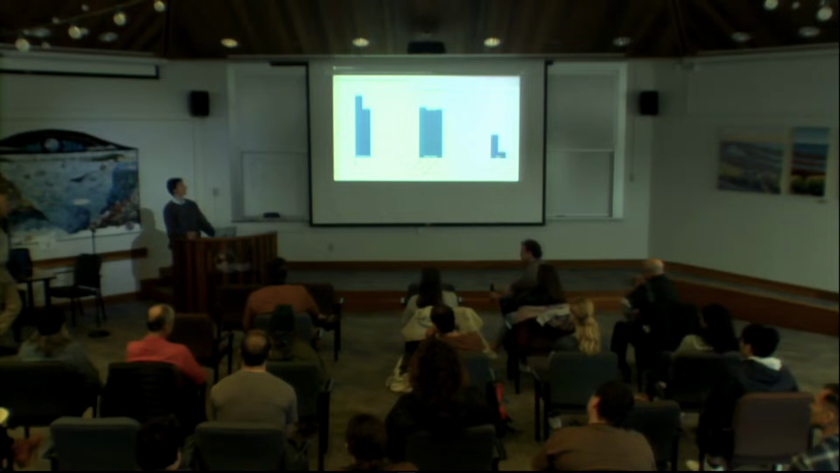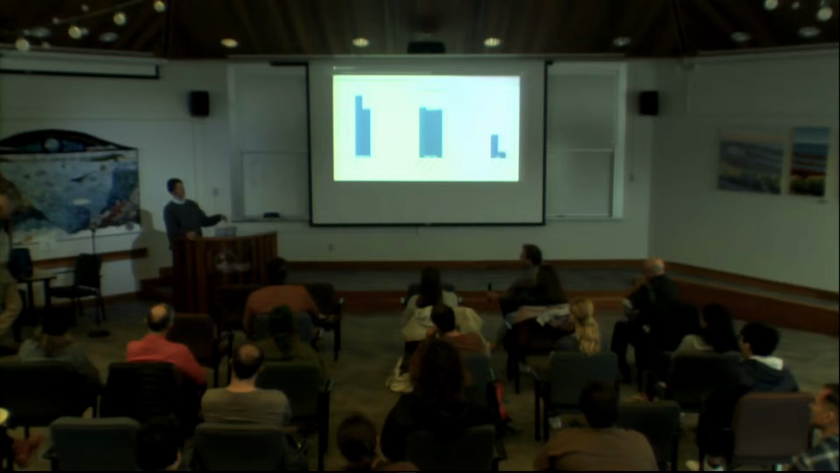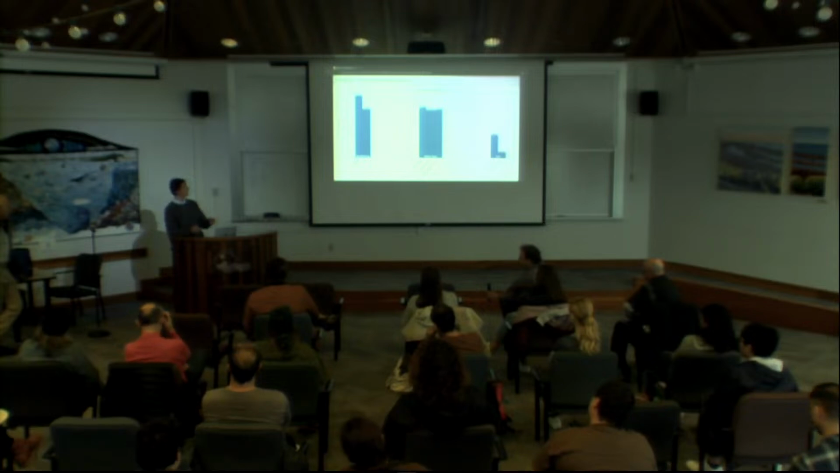I think CDIP actually has these models of nearshore swell. It takes information, I believe, from all the outside buoys and uses the local bathymetry to derive what kind of effect the swell will have on the nearshore. So it's possible to use something like that.